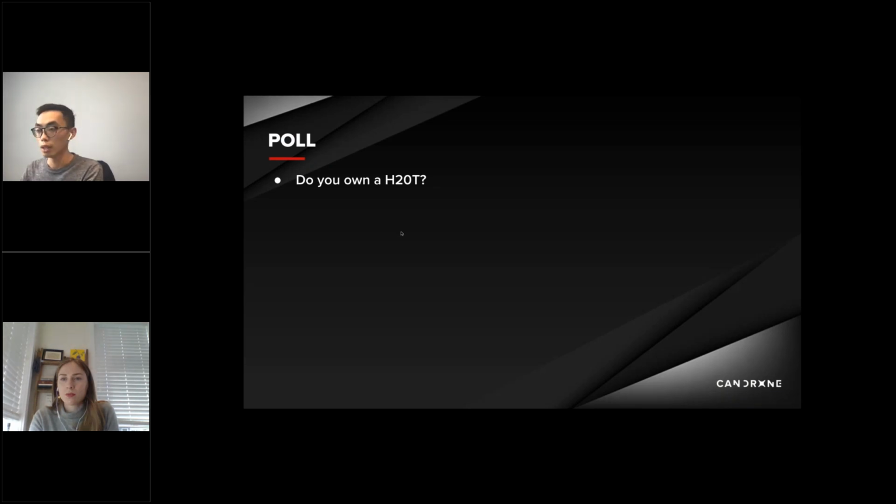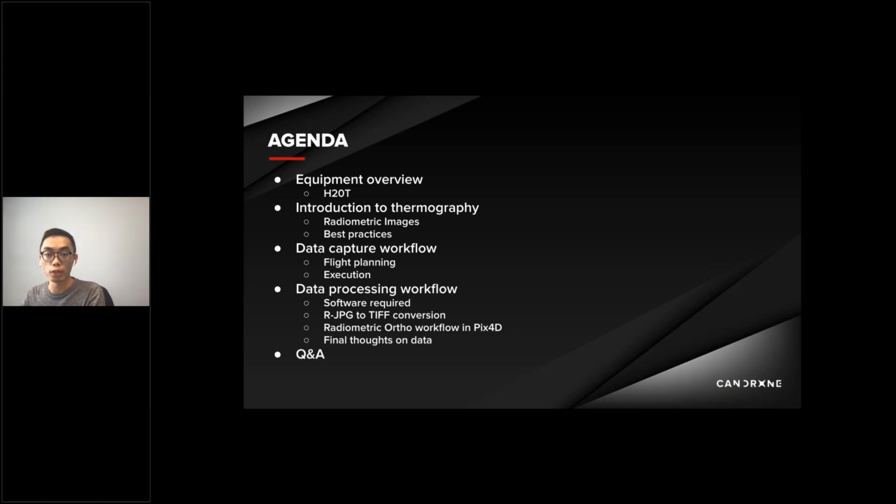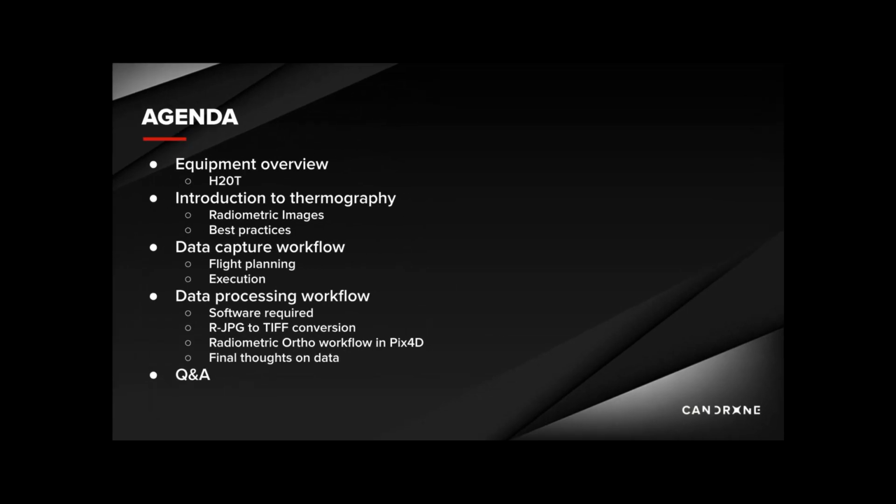On the agenda today, the objective of this webinar is to demonstrate how we collect and process thermal data into a radiometric orthomosaic map. We'll start off by doing a quick overview of the H20 series camera. Then we'll go into an introduction of thermography, followed by the data capture workflow, and finish it off with the data processing workflow with Camille.